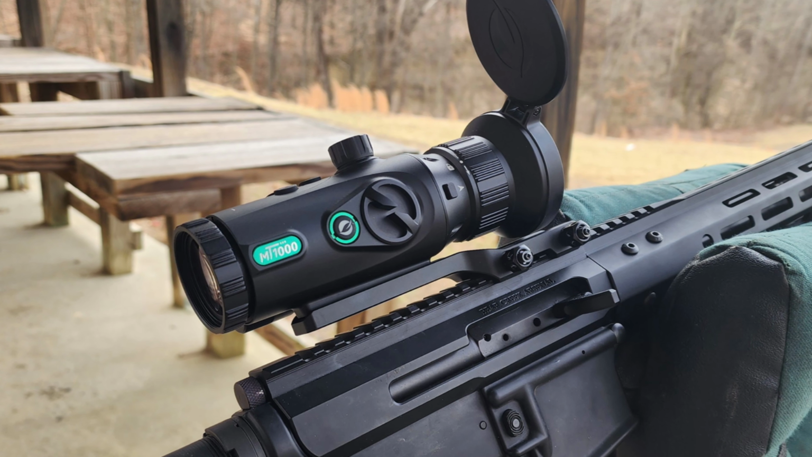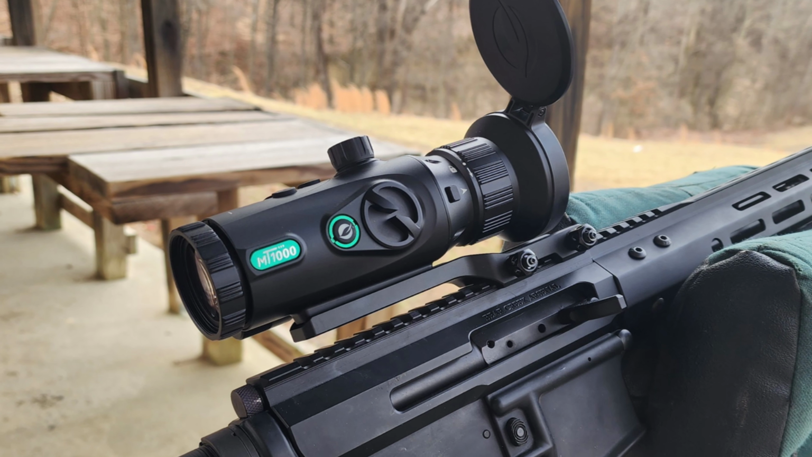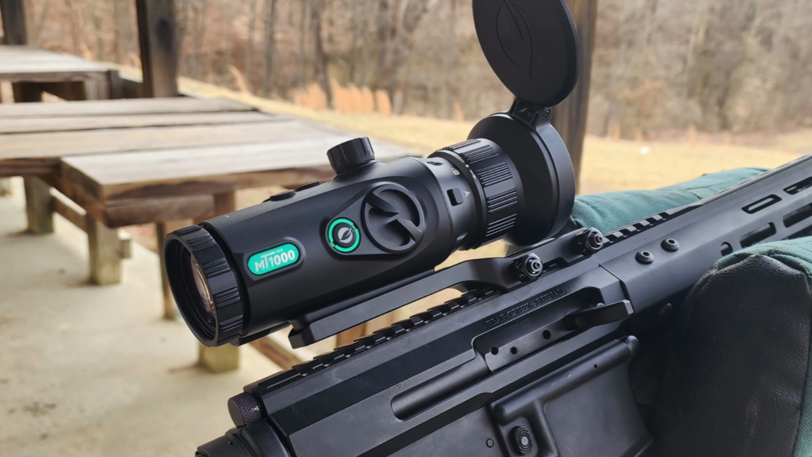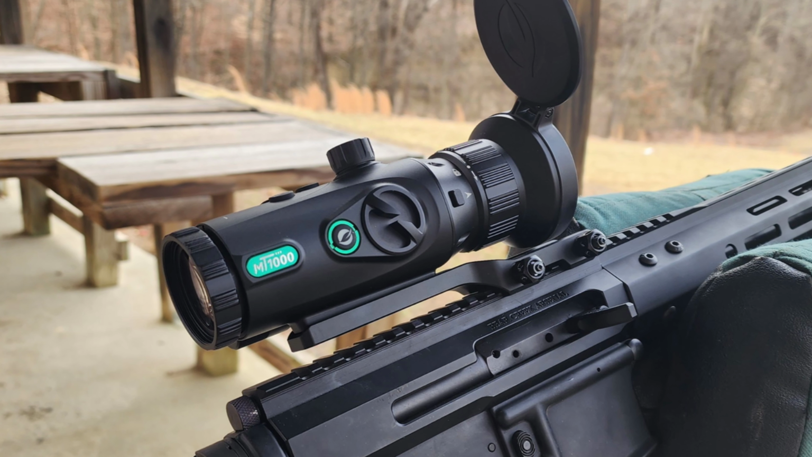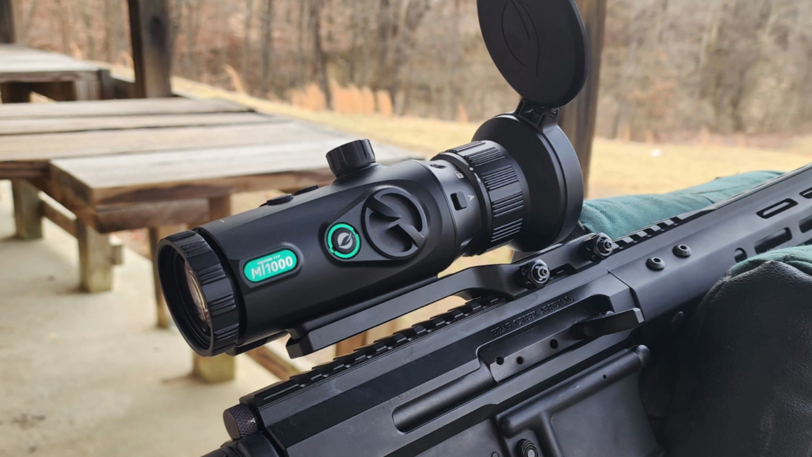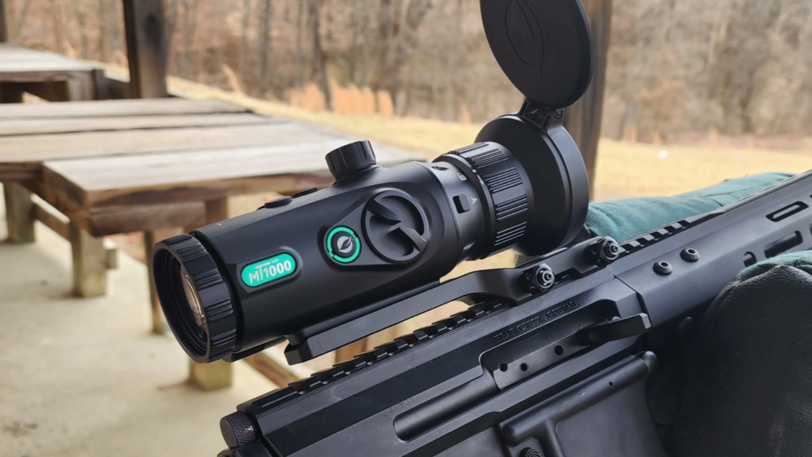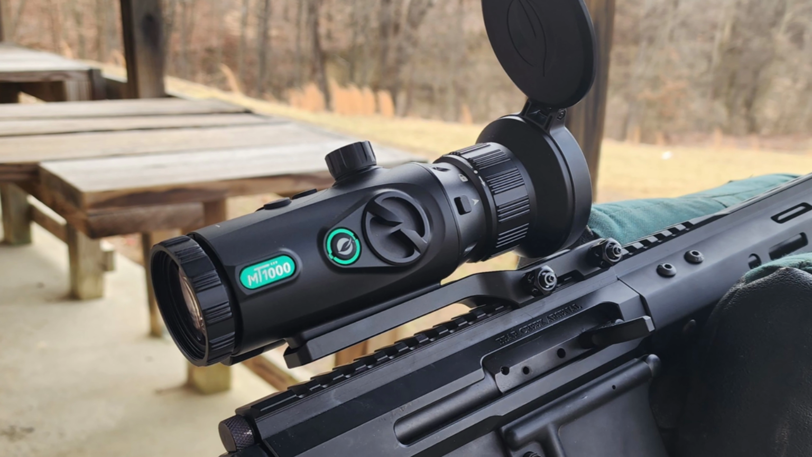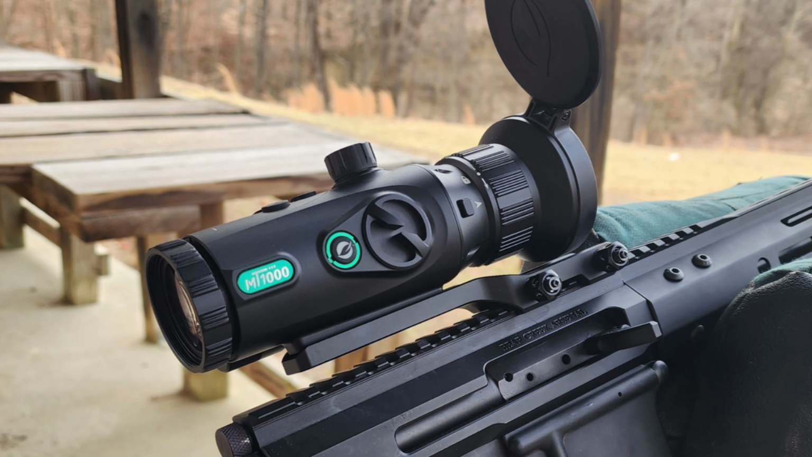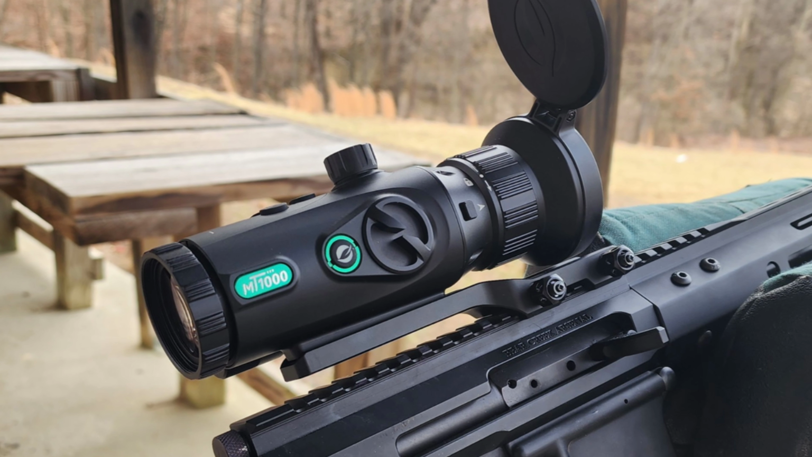Like I said, I feel pretty confident saying that this thing probably competes with scopes costing 3 and 4 times as much. So I am super happy with the performance and features for the price range, and you guys are going to see way more of that in part 2. So again, stay tuned for that, and hopefully I can get some stuff out at 1,000 yards, unlike everyone else's reviews where it's all close range, and you'll see just what this thing can really do. But I think we've already done a pretty good job of demonstrating the capabilities of this thing, but I'll expand on that even further in part 2.